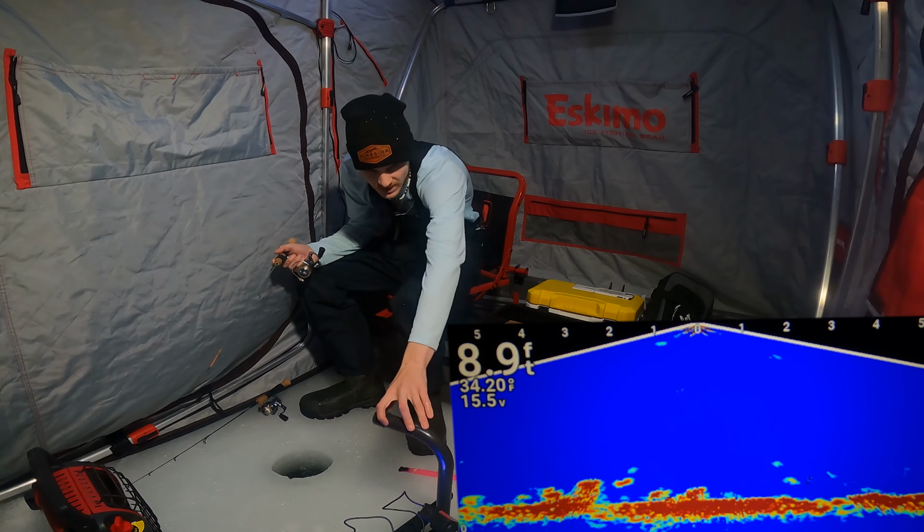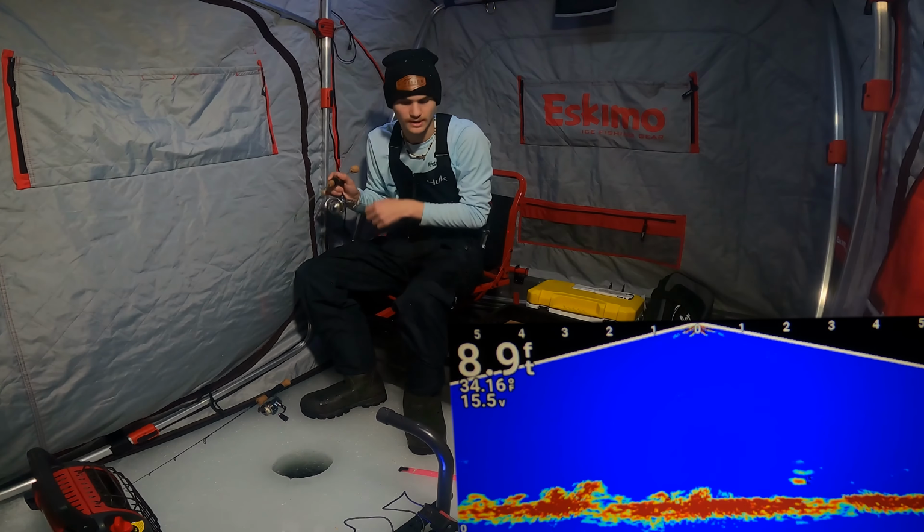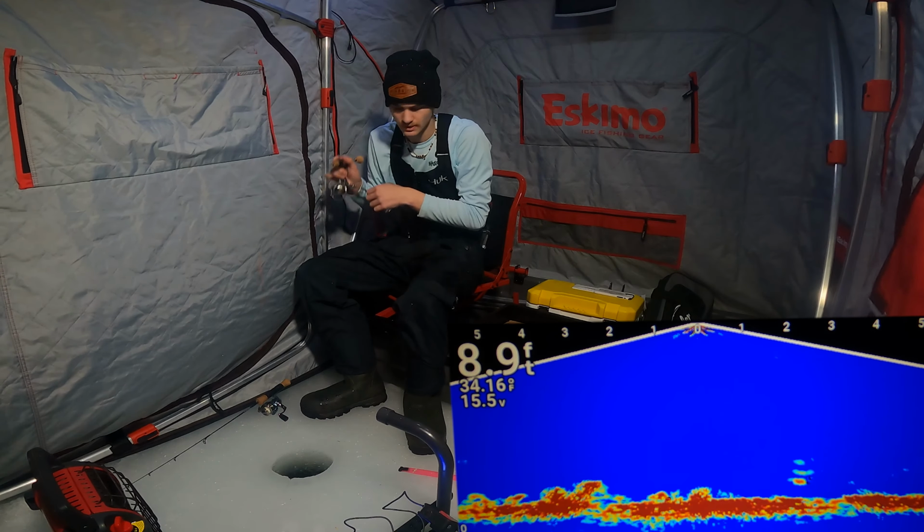What do we got coming up? He's coming up pretty slow there. Is that a pretty good fish? No, not really. This guy just smacked it. This is a little guy.